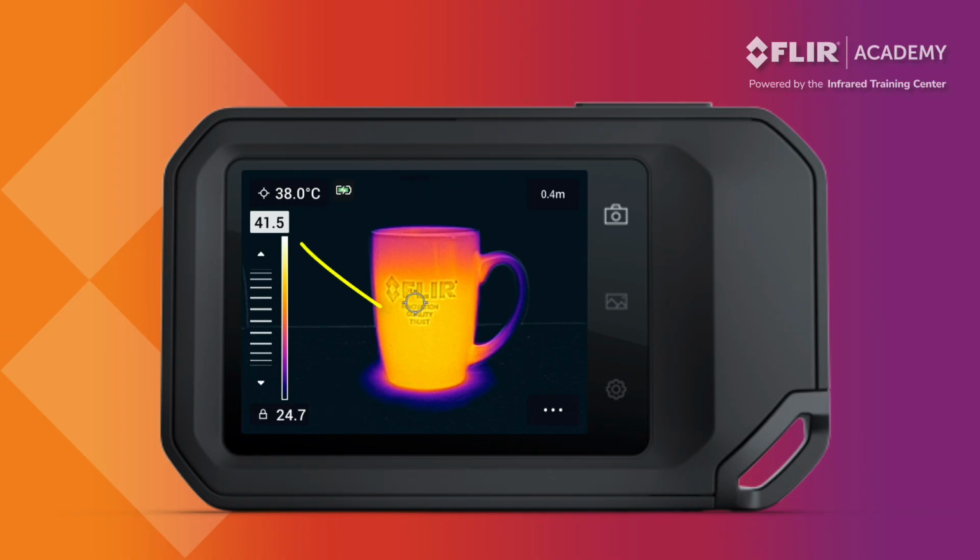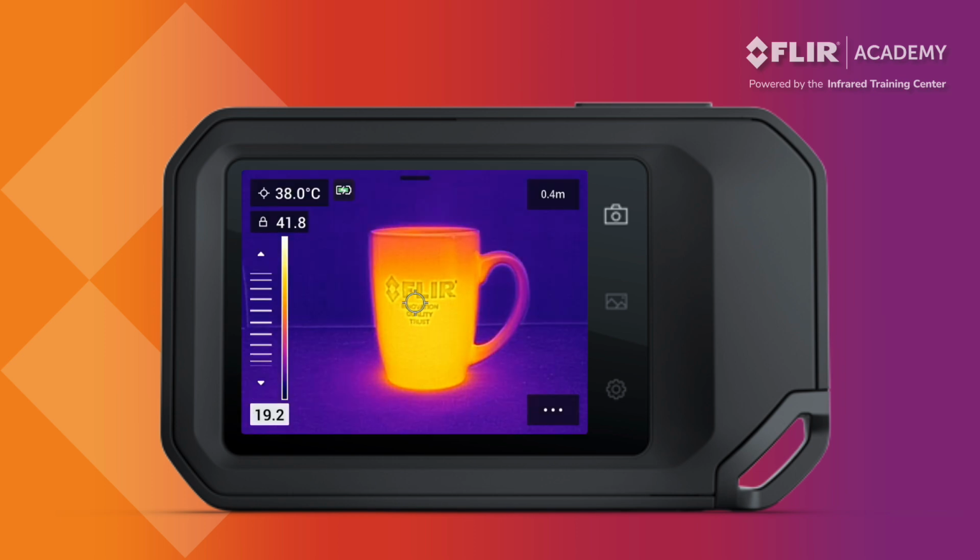Now, with just the top temperature highlighted, swiping up and down on the virtual slider changes the upper scale value while leaving the bottom number fixed. Notice how the contrast changes on the coffee mug. We can do the same with the lower temperature, first locking the top value and then selecting the bottom number. Moving the virtual slider now changes the lower temperature while the top stays locked.